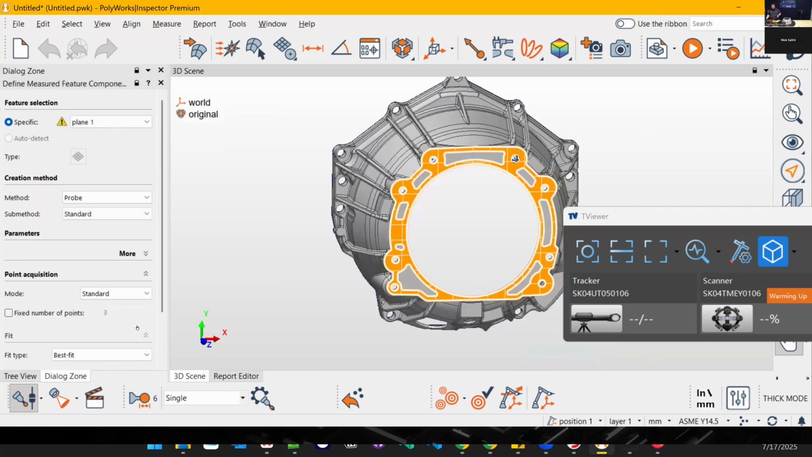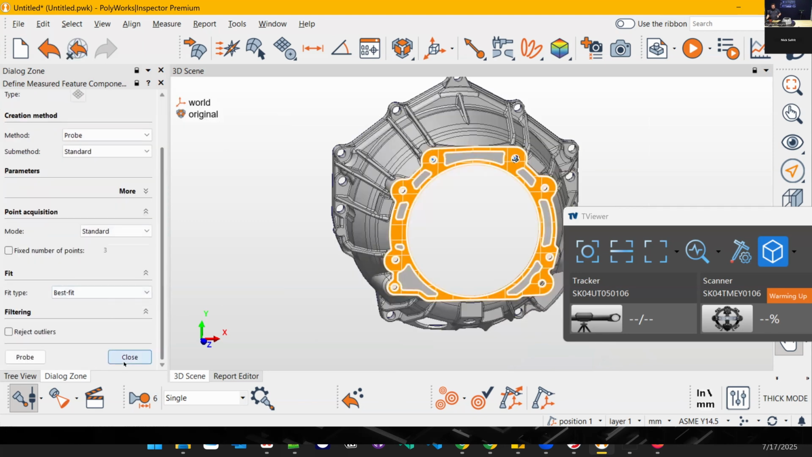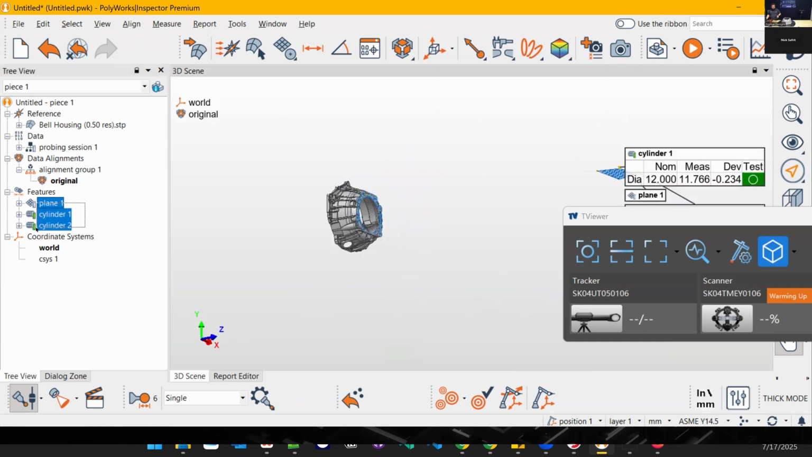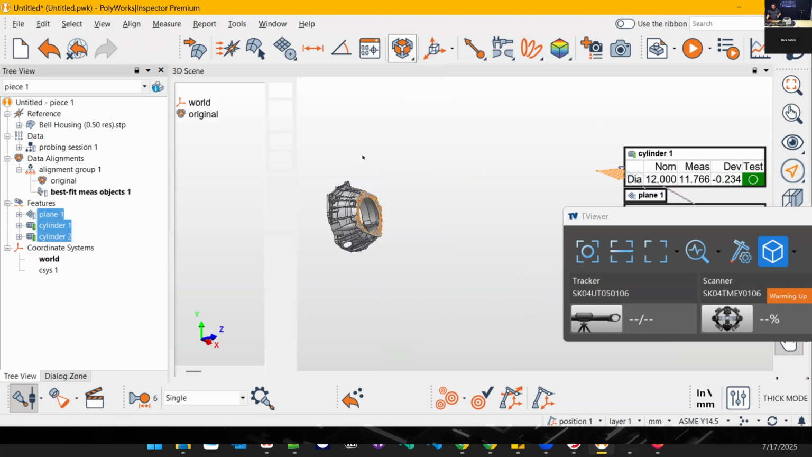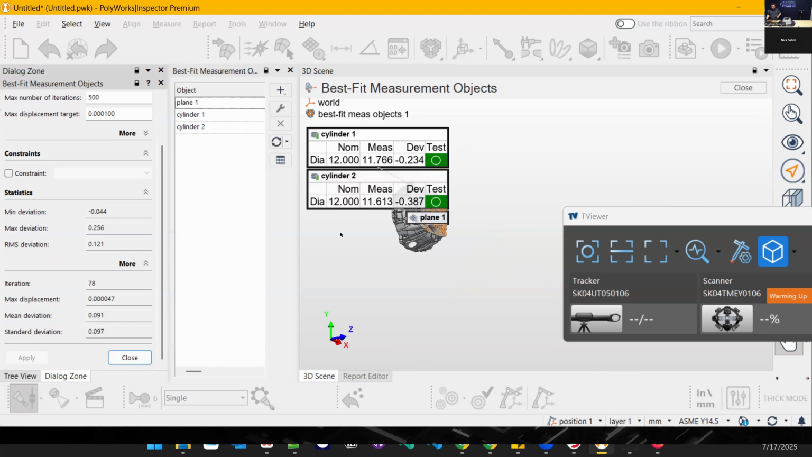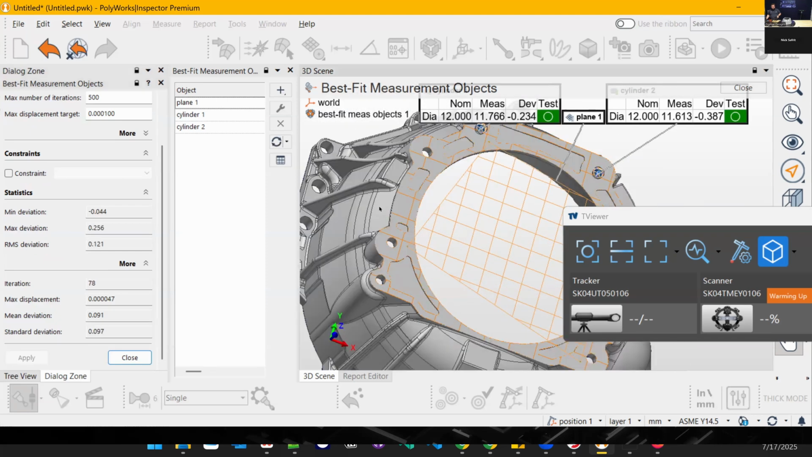And it's telling me those are all done probing. They're still going to be misaligned, but now I can use them to form an alignment. Say I want a best fit based on just those three features and pop those into place.